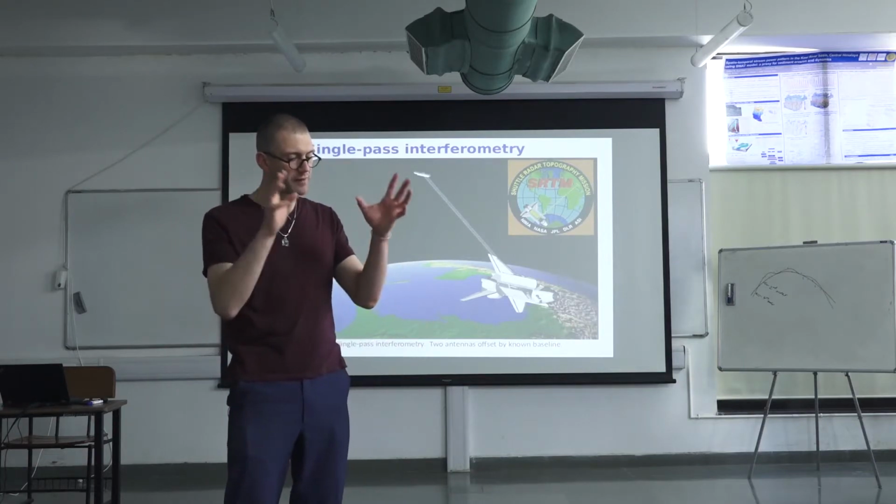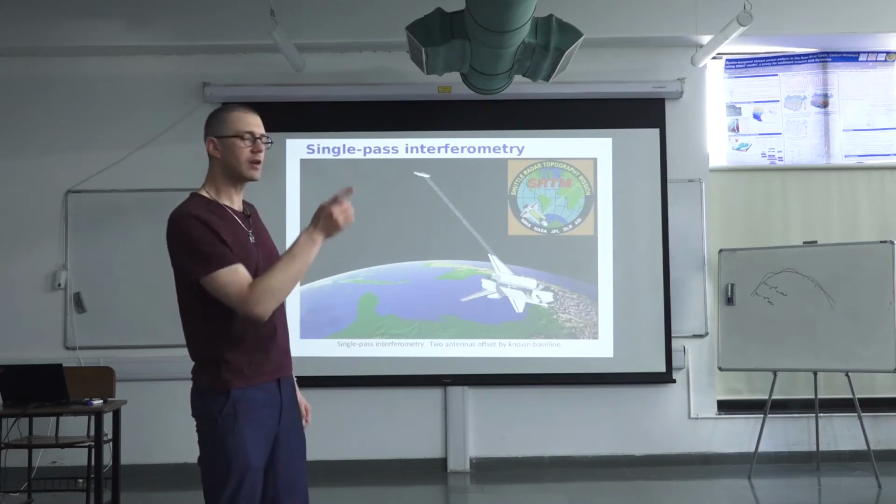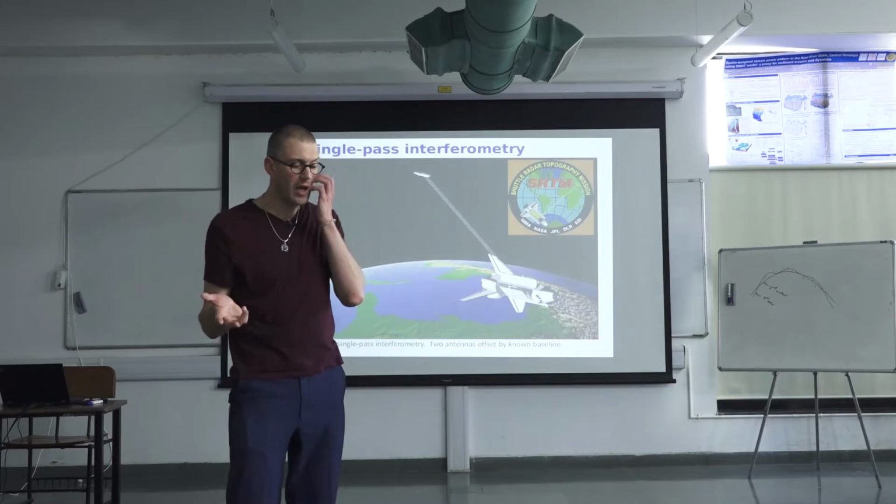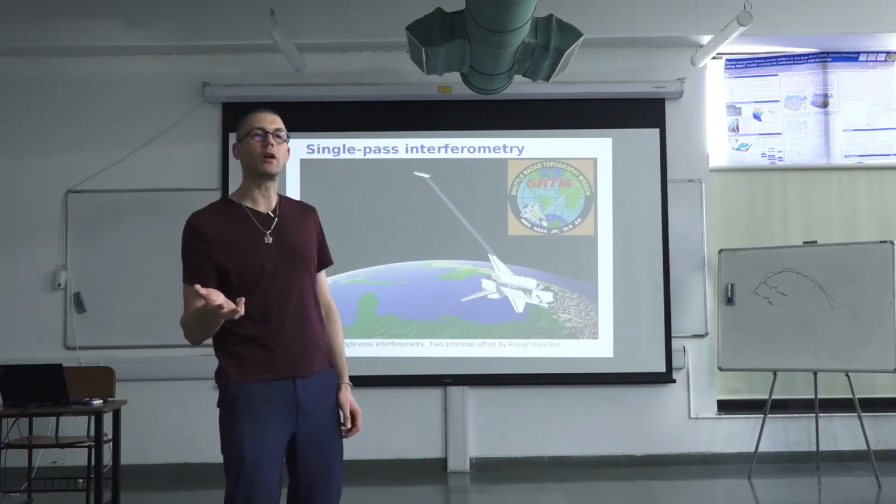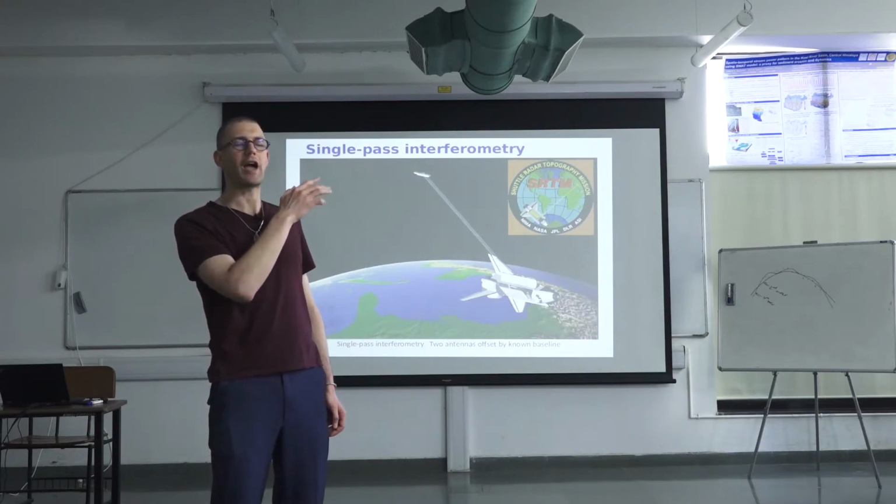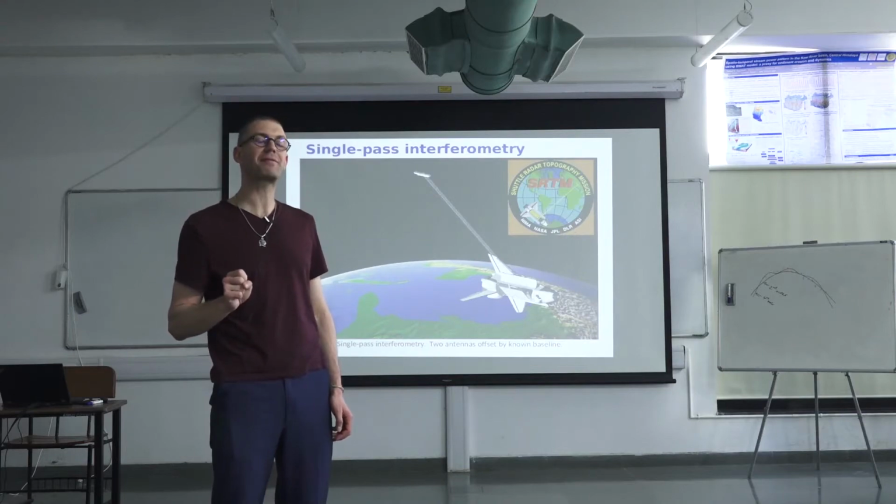Maybe I explain it this way: the earlier data from the SRTM mission was referenced to the WGS84 geoid.